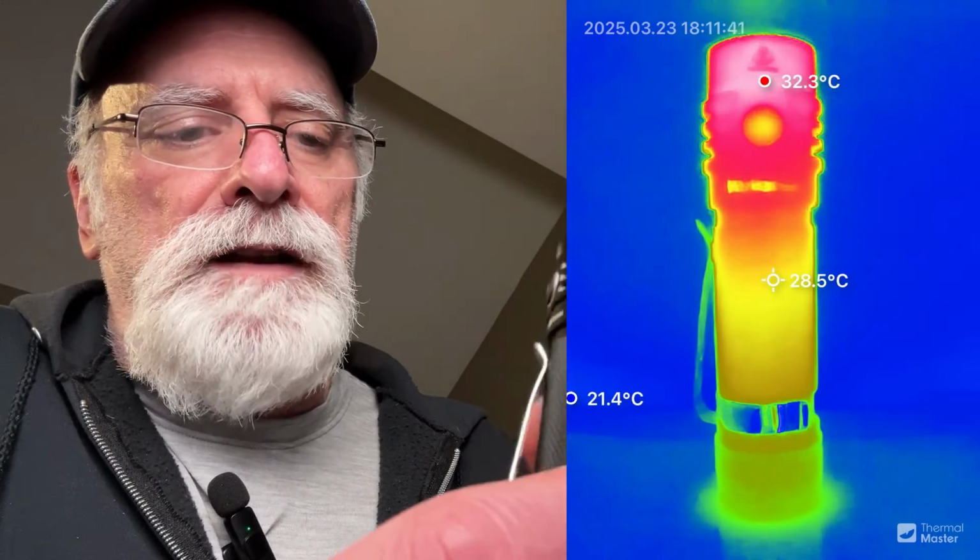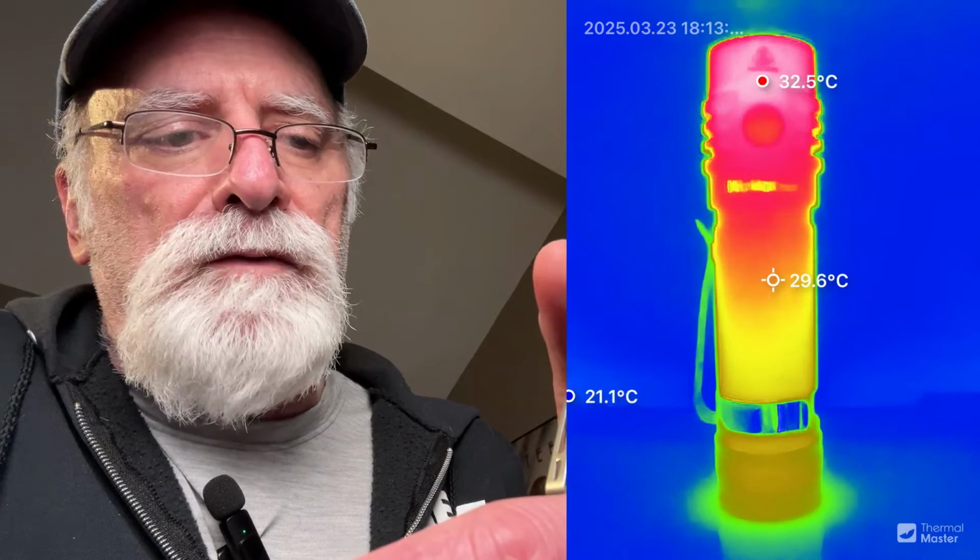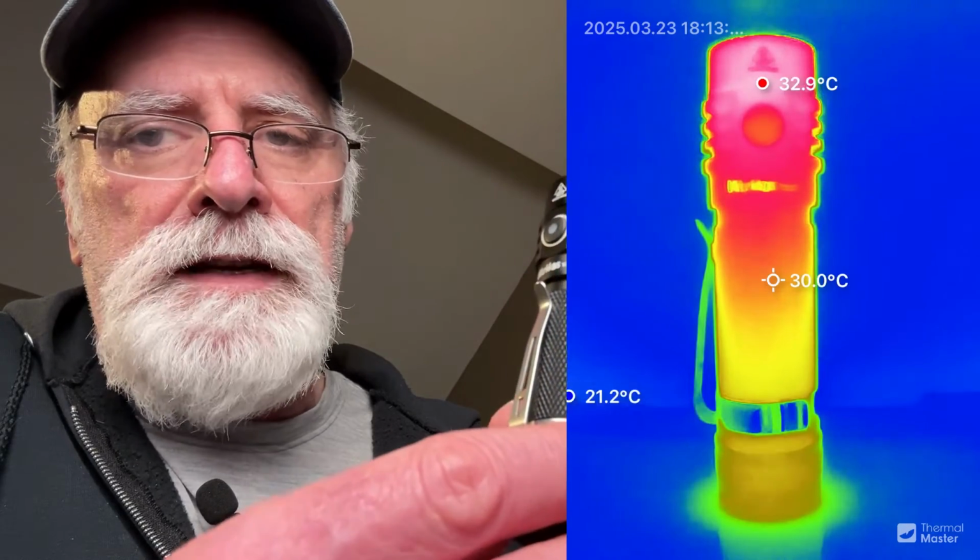Coming up is the more intense thermal camera. We'll do a video and you get to see the heat migrating off the top and all the way down. Now I think with this one, it was really unique in that it didn't keep it trapped up in this upper region here. It actually migrated all the way down the shaft, which is kind of interesting.